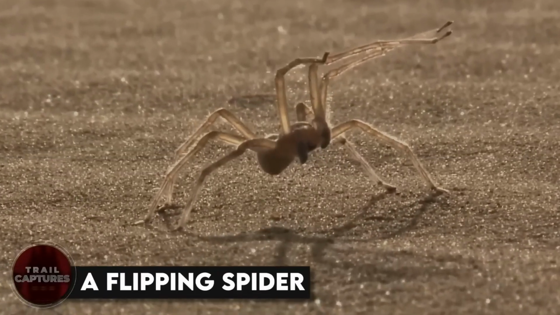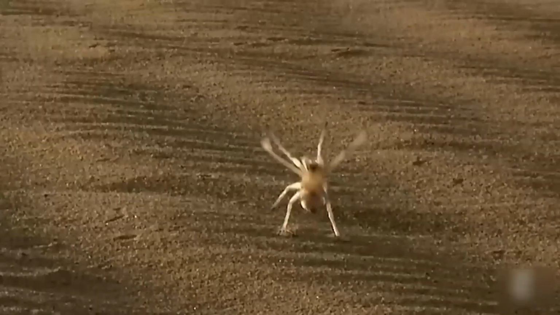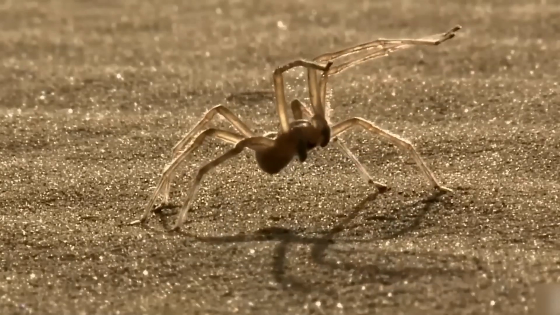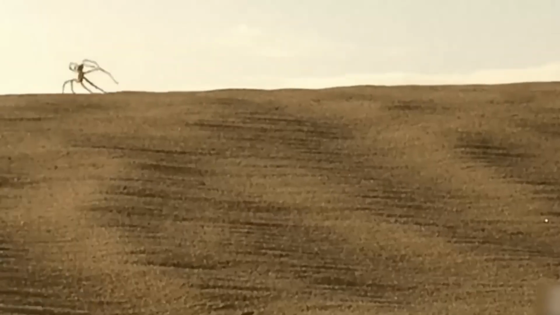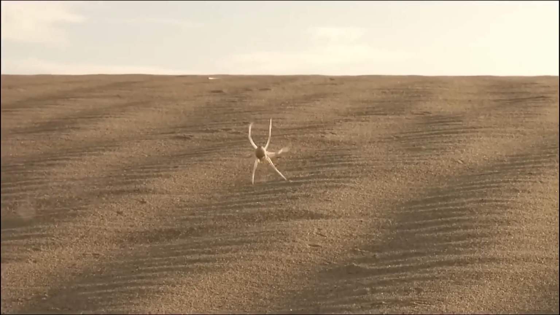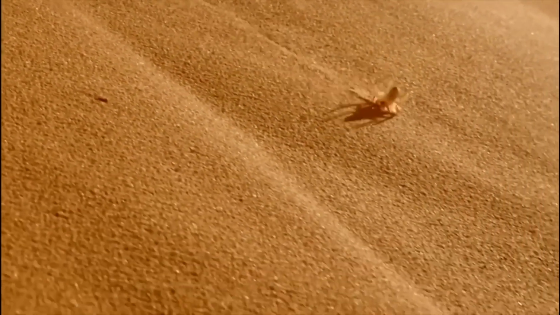A flipping spider. What you're seeing right here is a spider which is newly discovered. When the researchers saw it for the first time flip-flopping its way through the desert, they were astonished. At first, it was thought that something might have triggered such behavior. However, later it was observed that this was a new species, and this spider was unlike all the others, and it only does its cartwheeling when trying to get away from a predator.